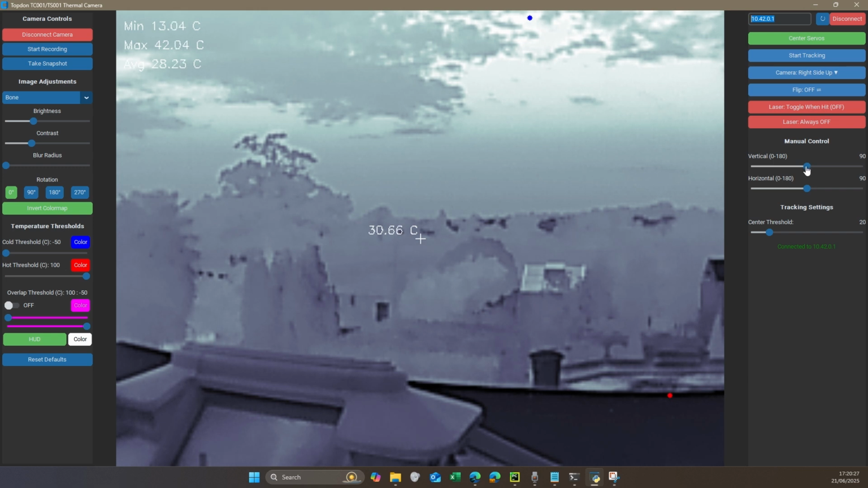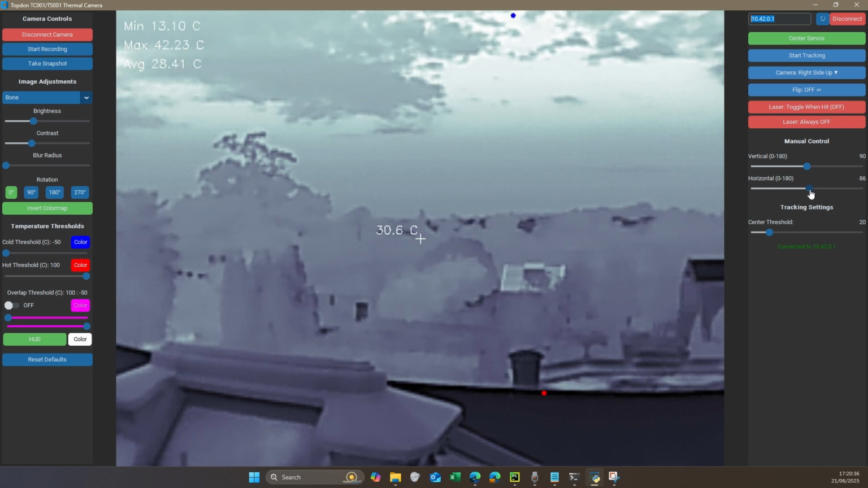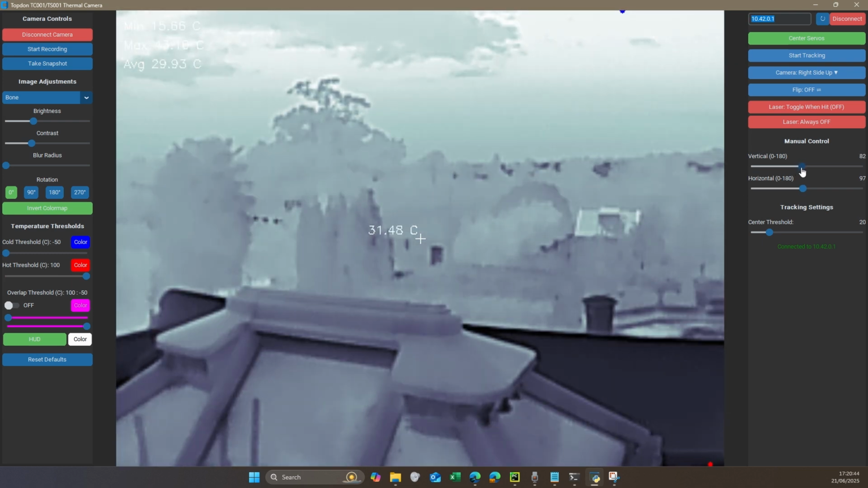So if I move the horizontal sliders, you can see the image is moving around. Well, it's a bit wobbly right now. The Pi is kind of not very stable, however it works. Same with the vertical. I can move the Pi visual down and then up.